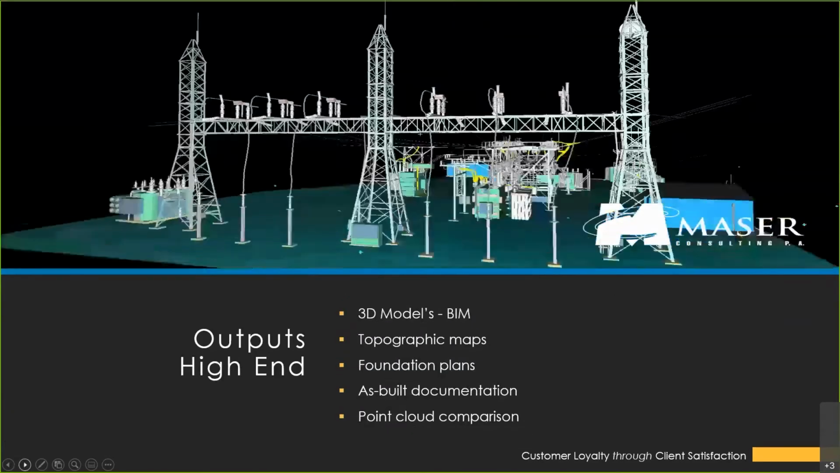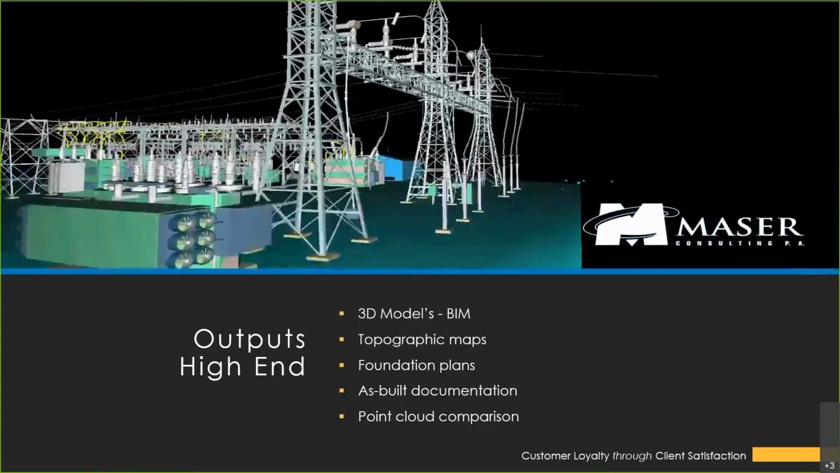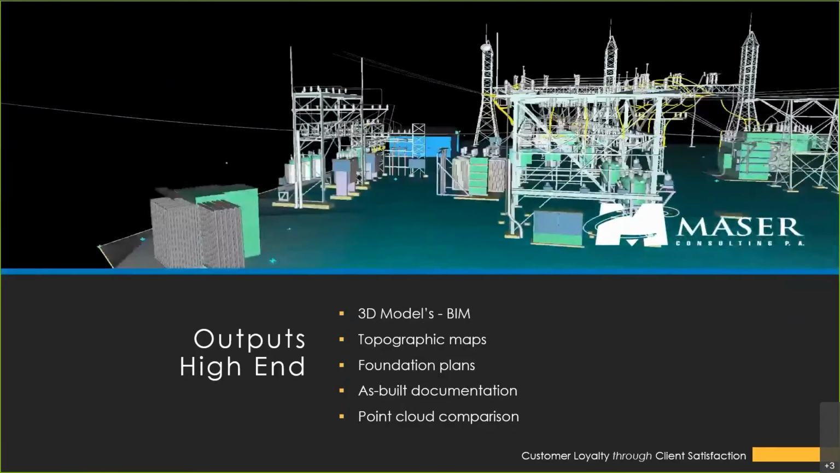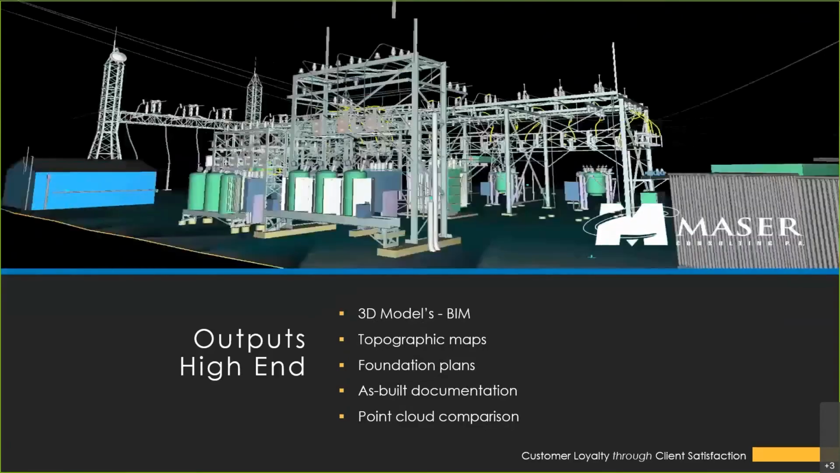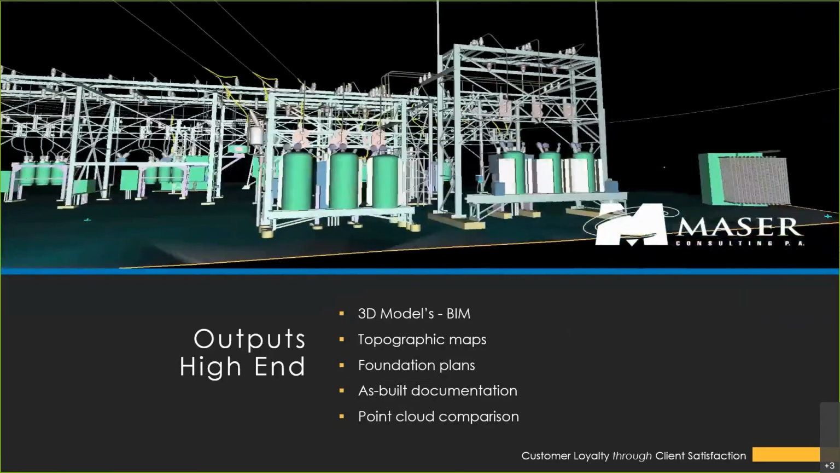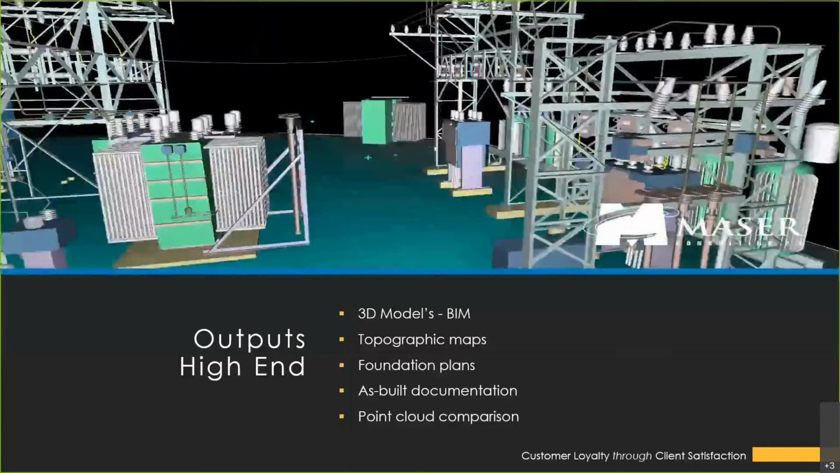Now for some higher end outputs, as you can see in the video that's playing, this is a simple 3D model developed from a LIDAR scan. When it comes to models, there are 4 various levels of detail that can be requested. As you can imagine, each level gets a little bit more detailed as you progress up.